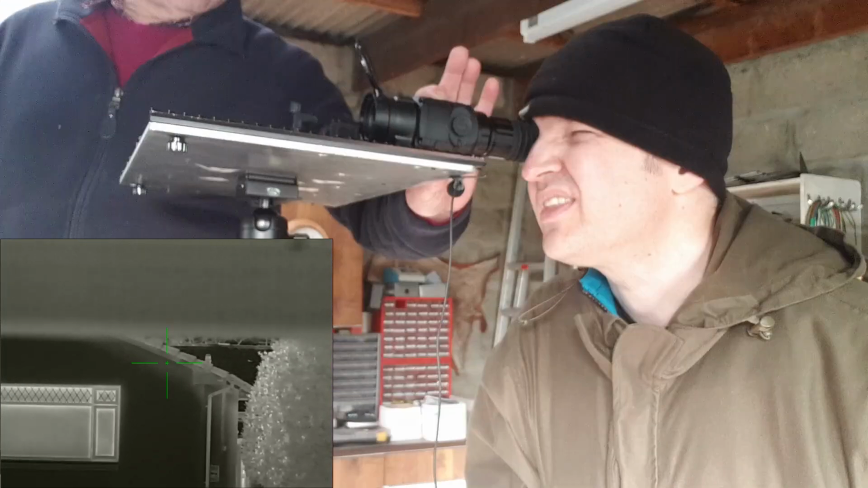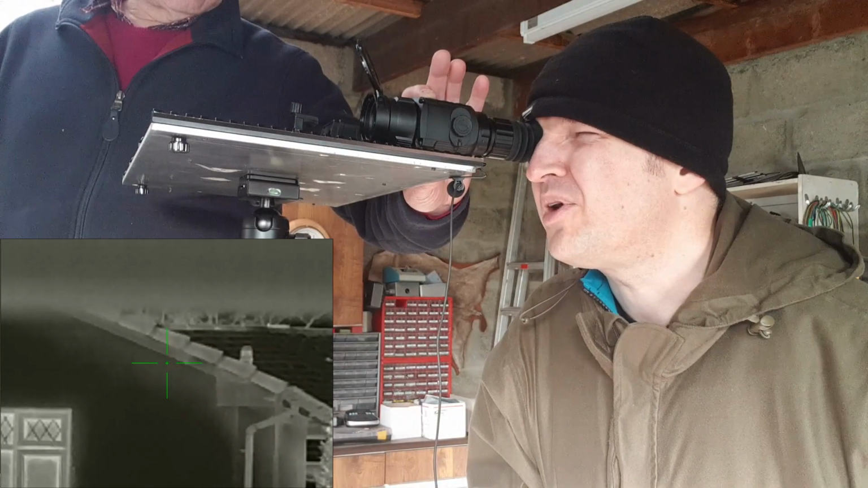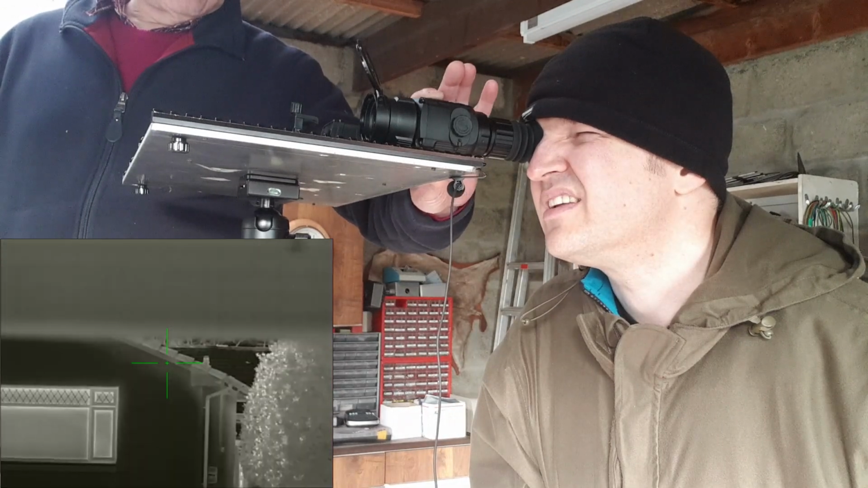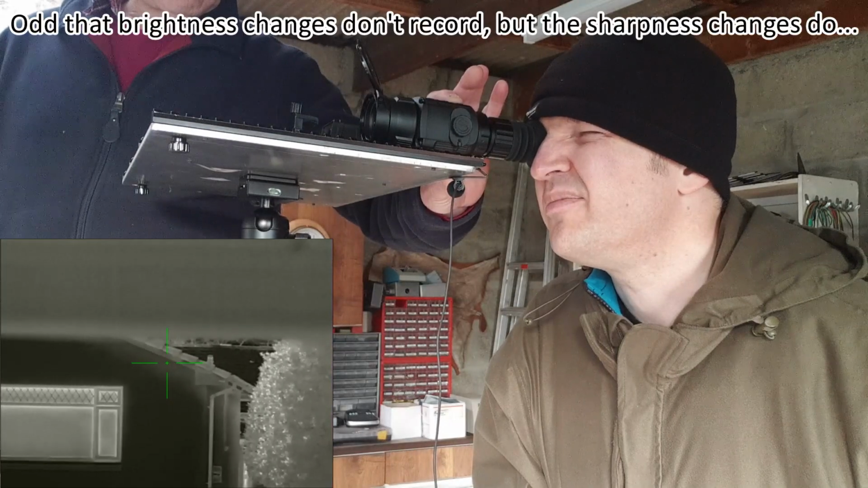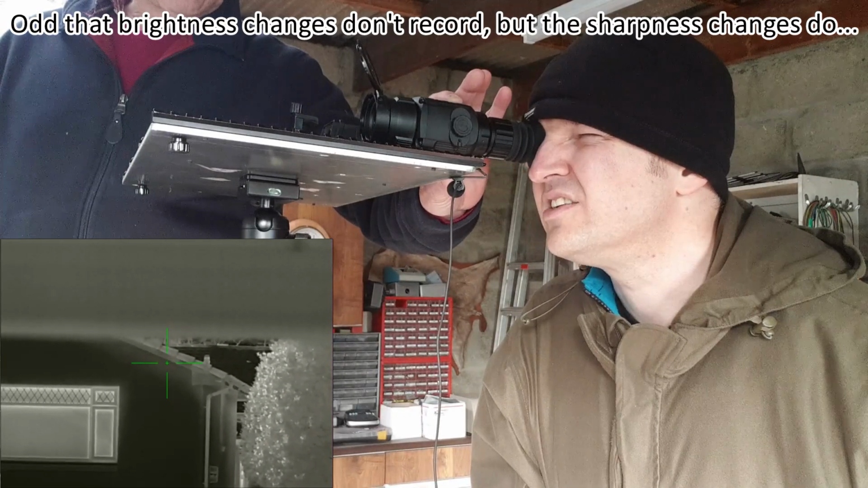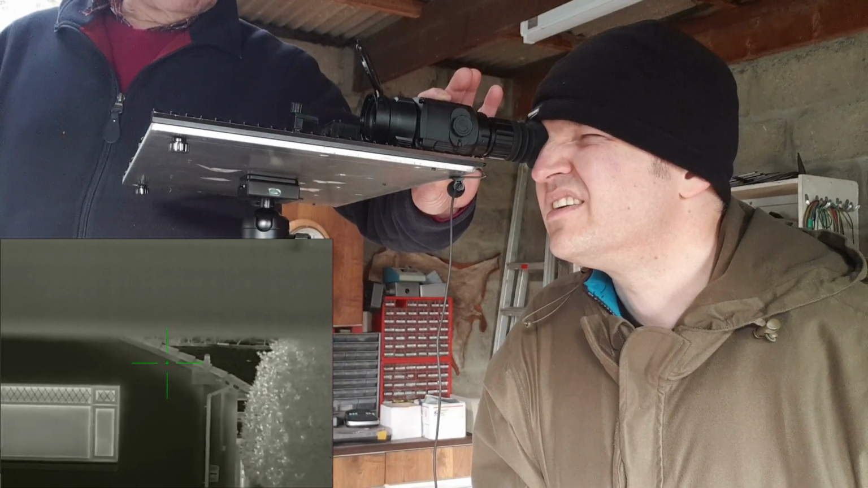Okay. Now you should have the magnification at the top. Yep. And the brightness at the bottom. Yep. 3, yep. 4, yep. Back to 1. Yep. Brightness 3, brightness 4, brightness back to 1, brightness 2. Yeah, that's two's good. Okay. Has the menu disappeared?